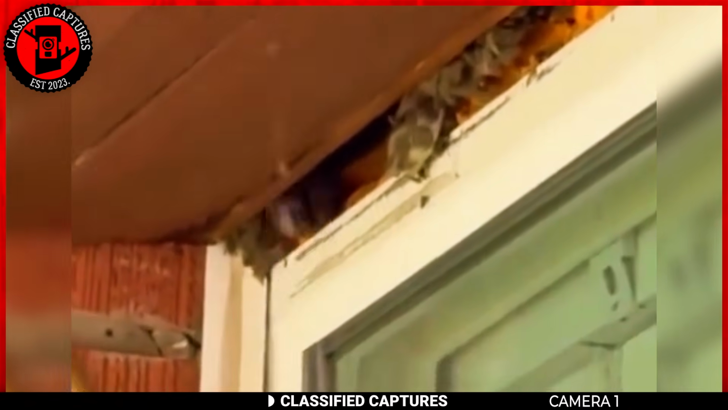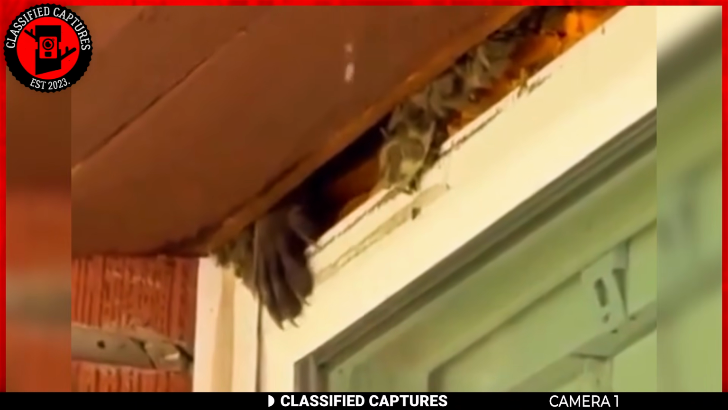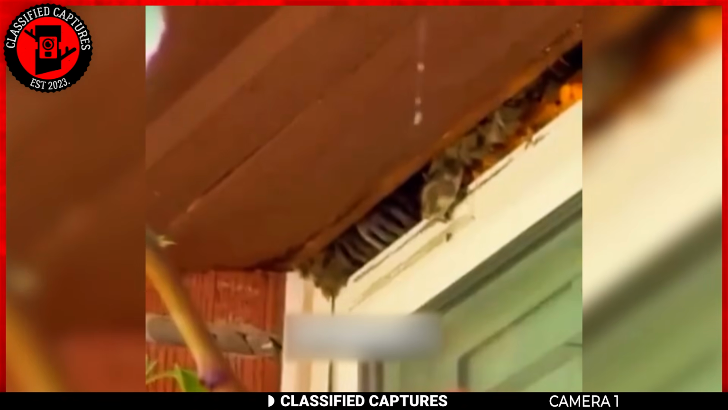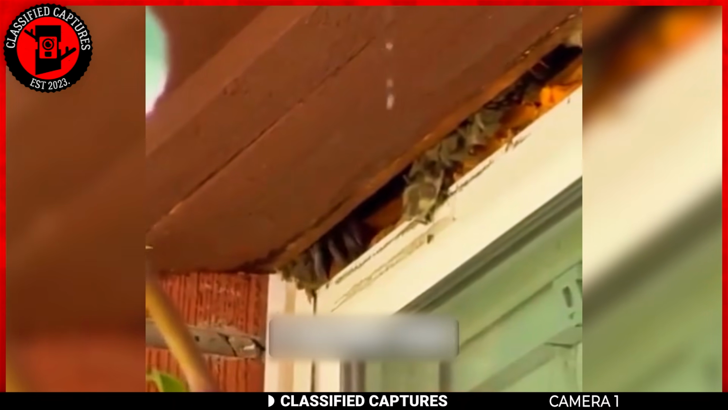Yes, that's the hand of a monster of sorts showing above the door. How it got there, no one knows, but clearly everyone present is scared and worried. The uploader suspects it's a potential Bigfoot, and looking at those furry hands, I don't blame her for thinking so. There are others, however, who think that it's nothing more than a monkey which found its way into their house